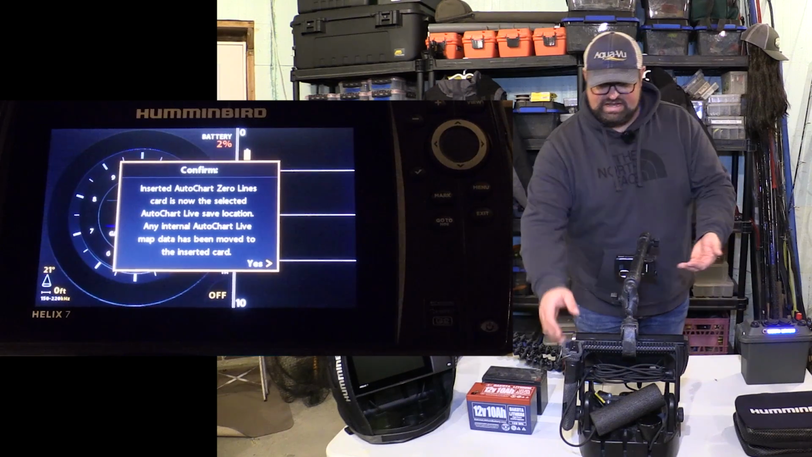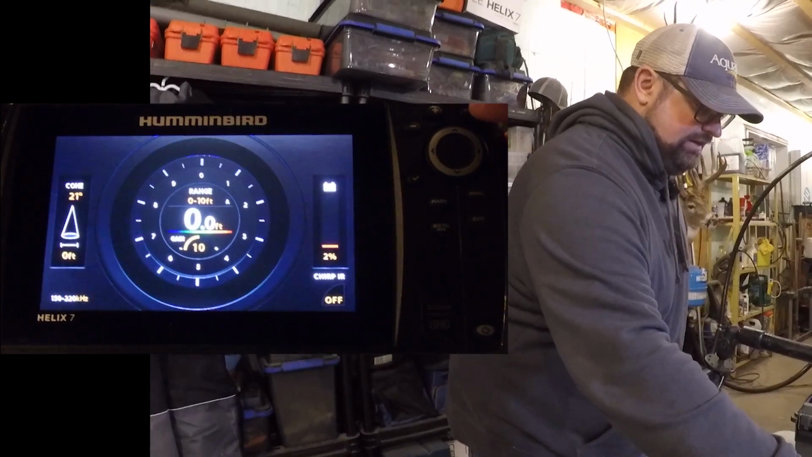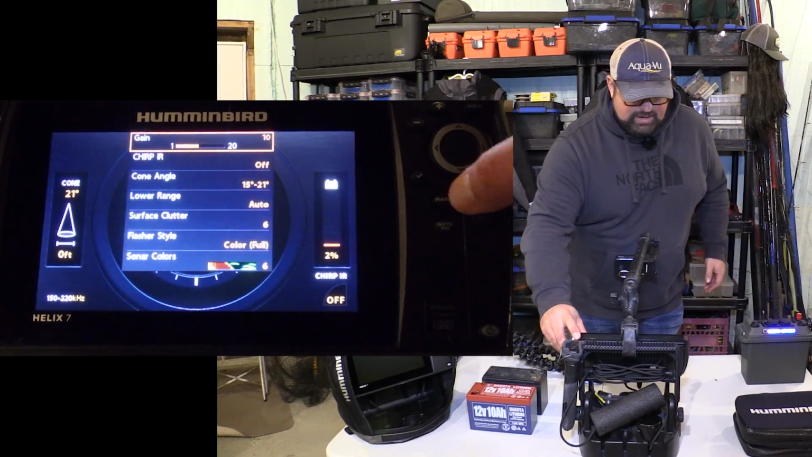So first thing you hear is fire up. It's got the flasher. It's going to ask you if you want to use your auto chart card. Yes, of course you do. We're going to go into the straight flasher mode right here. So I'm going to come into my menu.